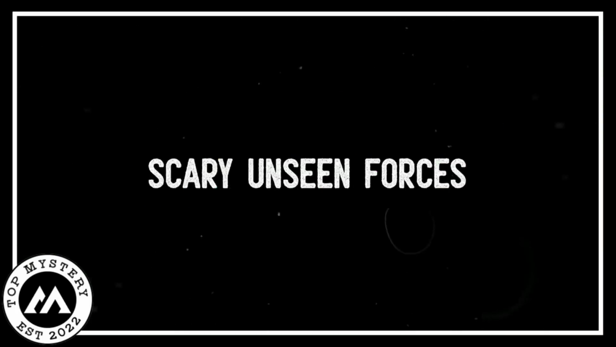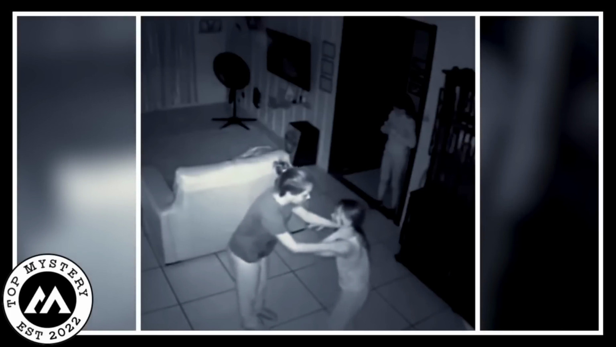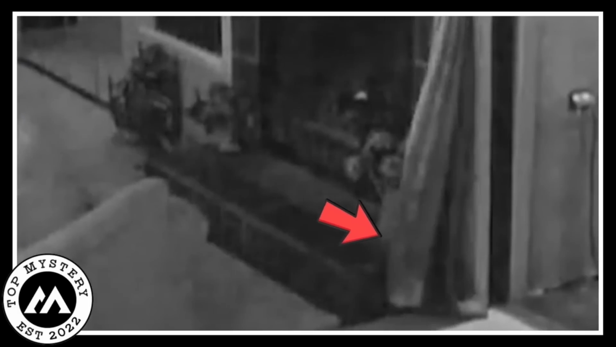Scary unseen forces. In a quiet room, a little camera hid in the corner, watching kids play. The nightlight made a soft dark as the kids laughed and had fun. While the camera recorded their play, something strange happened. A cool breath went through the room, making the curtains move in a weird way. The feeling in the air changed, and it became a bit mysterious.